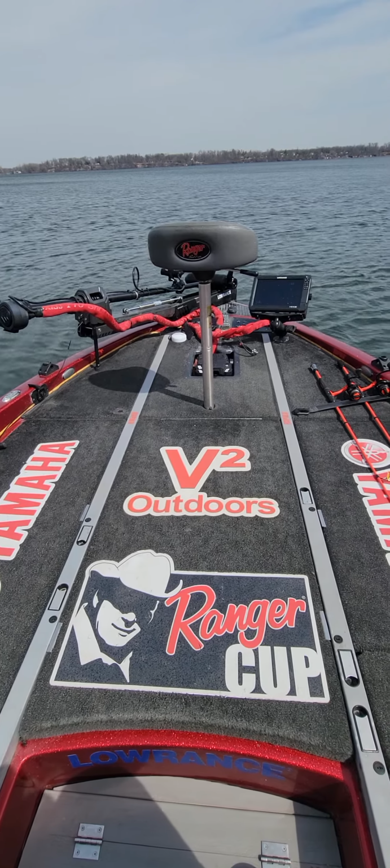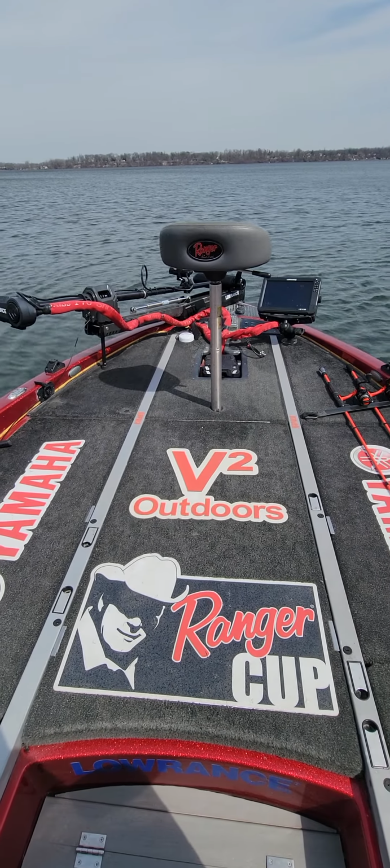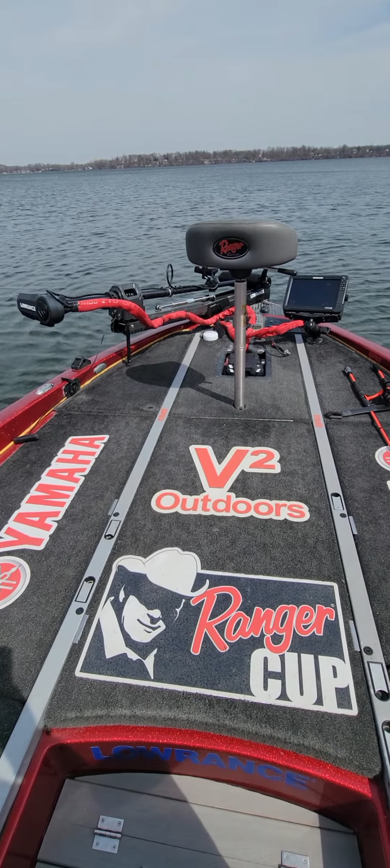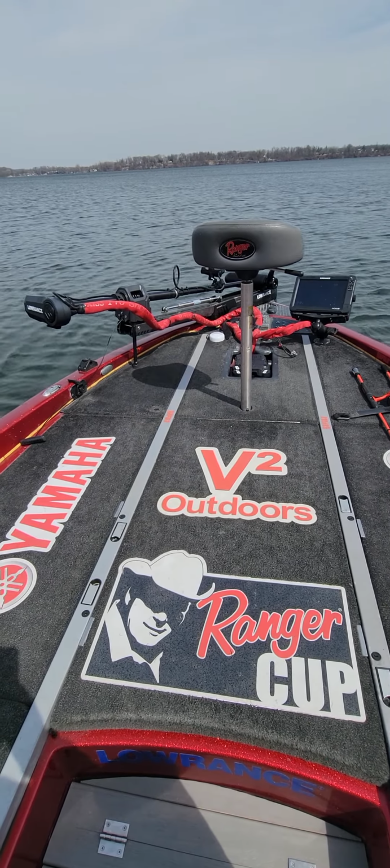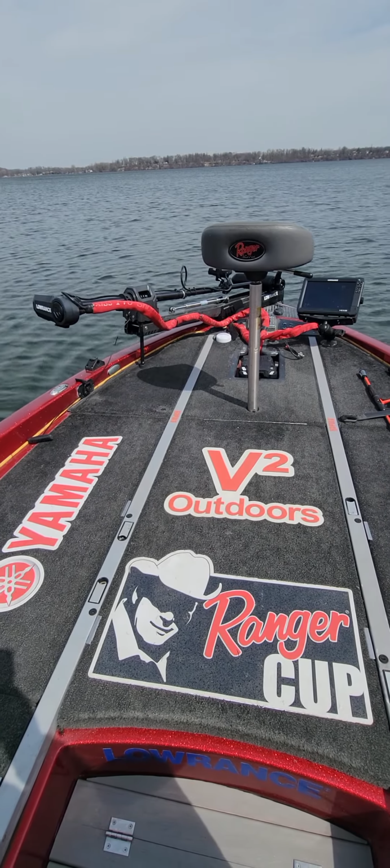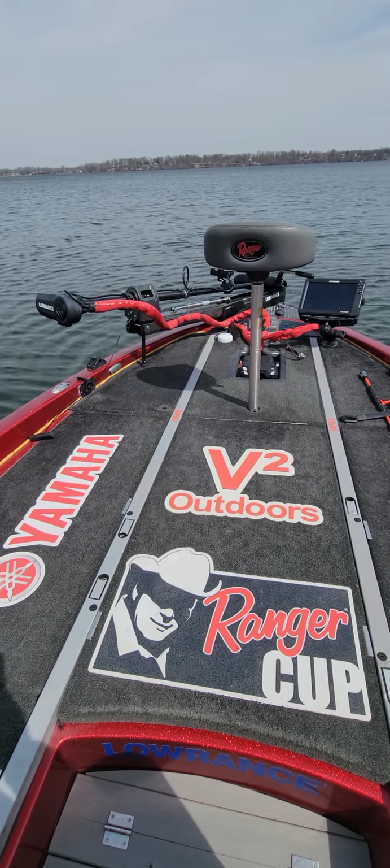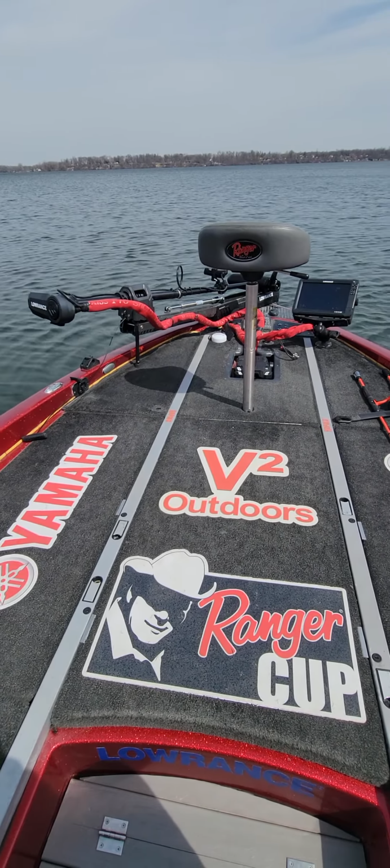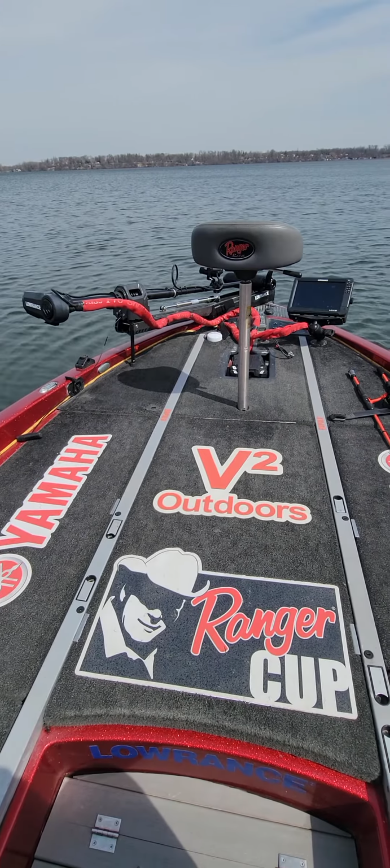V Squared Outdoors here. Made some changes since my last video. In the previous video I was using a Minn Kota Altura, and unfortunately the lift system and the tilt system went out on that. So I switched to a Lowrance Ghost, and the reason why, my electronics are Lowrance and it incorporates very nice. So I'll show you how the system works.